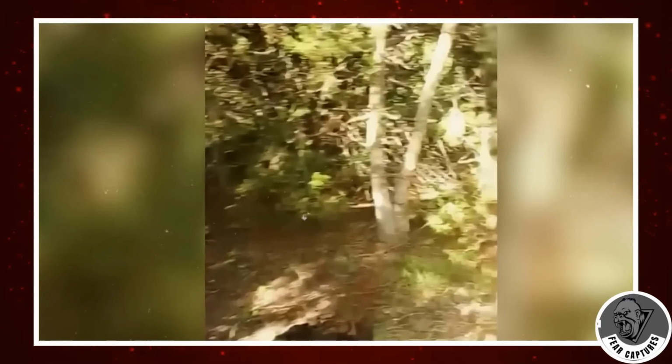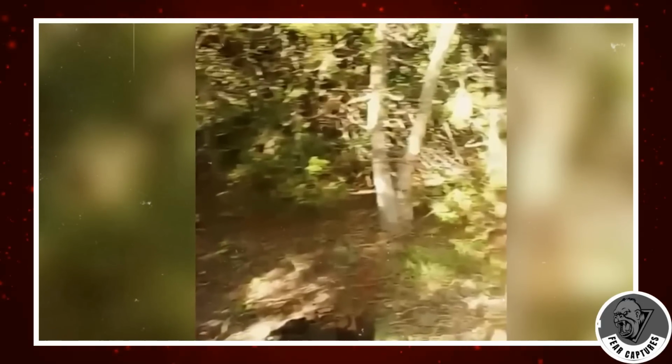Bigfoot vibes, anyone? Hold on though. Before we dive into the paranormal pool, let's leave room for a bit of skepticism. Our minds love to fill in the blanks, and it's easy to jump to mysterious conclusions. For the mystery enthusiasts, it might feel tempting to think we've stumbled upon evidence of the legendary creature. But here's the catch. Until we get more info or clearer pictures, it's all open to interpretation.